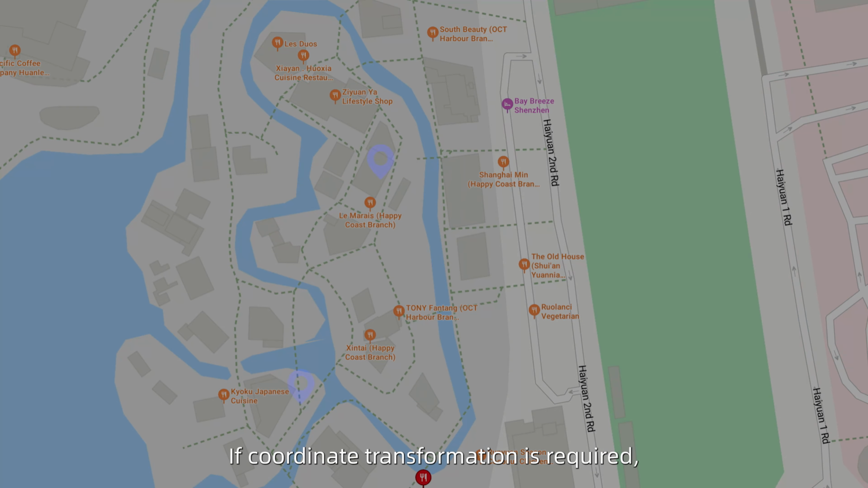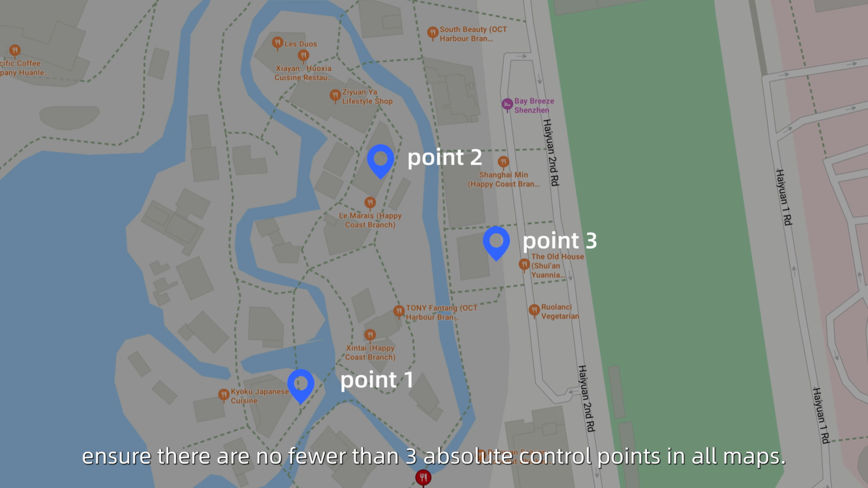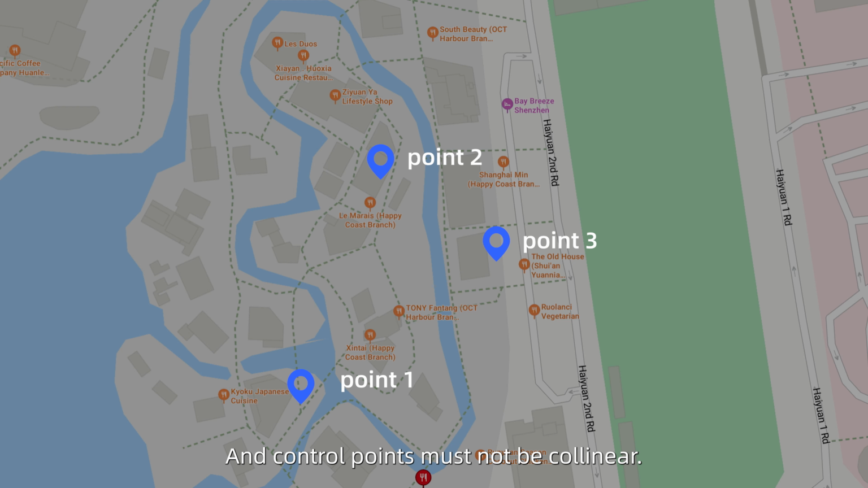If coordinate transformation is required, ensure there are no fewer than 3 absolute control points in all maps, and control points must not be collinear.